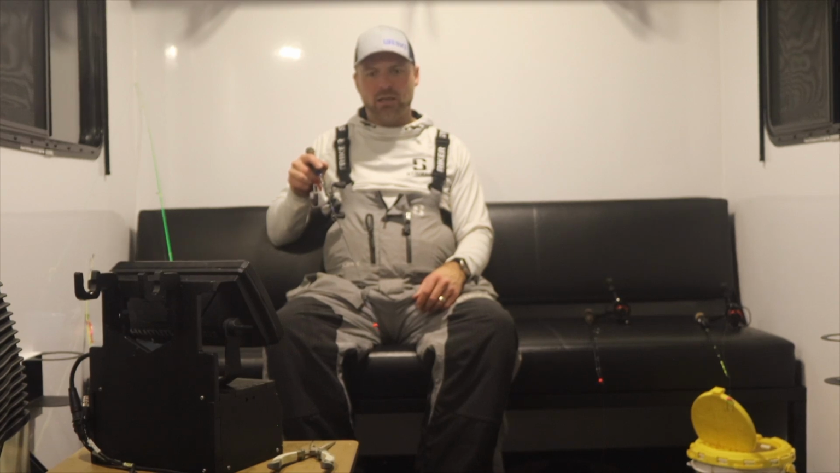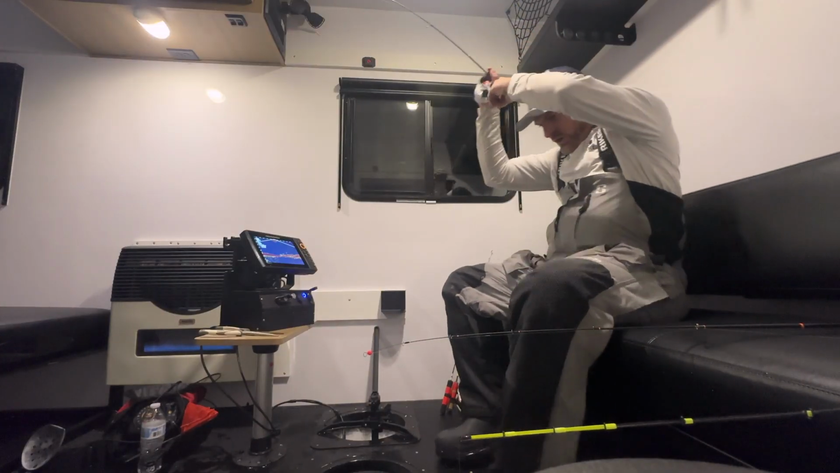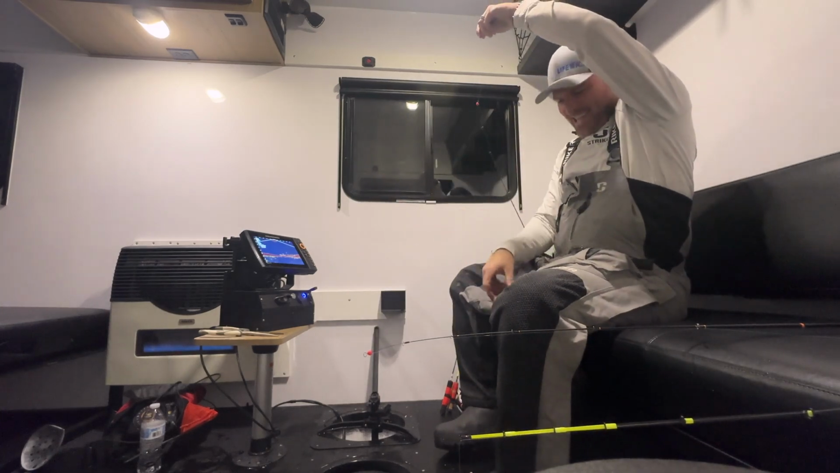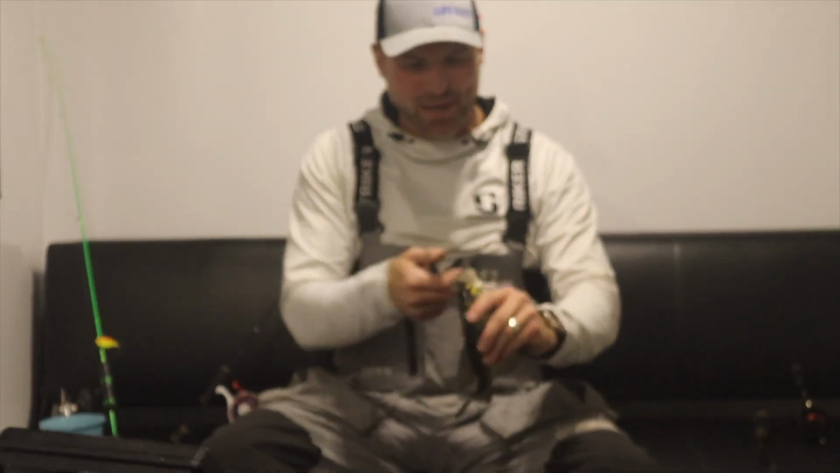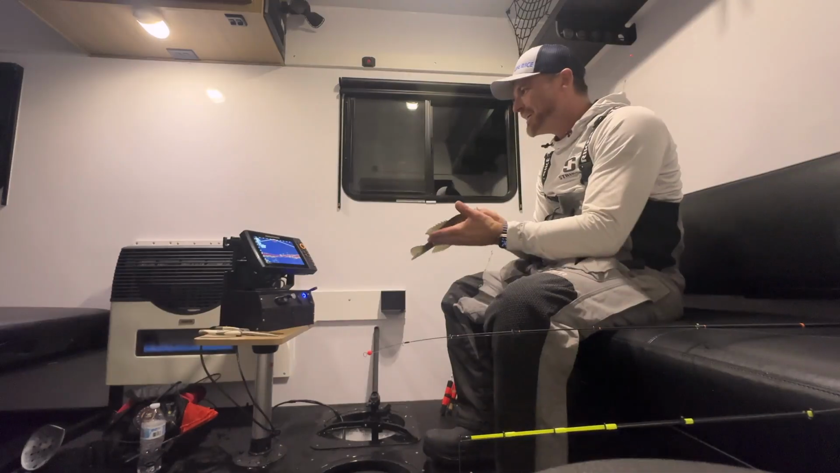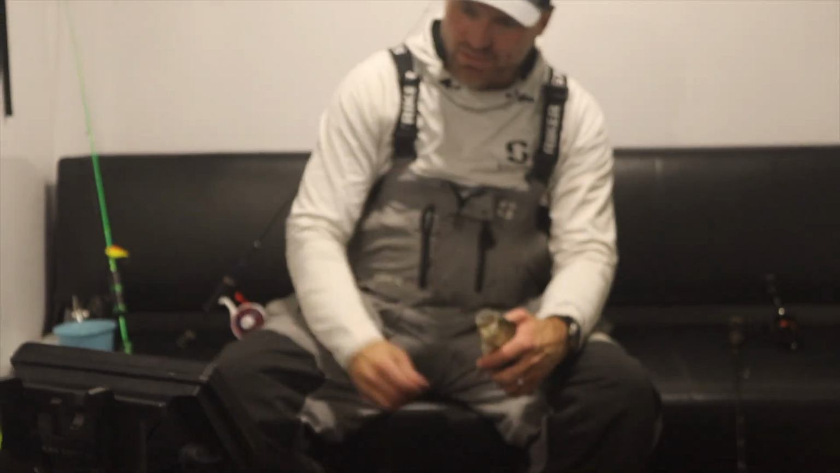Oh yeah, oh yeah. Set that hook, trying to break the rod. All right, we got a crappie. That was hard. We worked for this crappie here. All right, there we go. Good Detroit Lake crappie. All right, go get your big brother. But that was a fun catch. It was. I had to work for it.